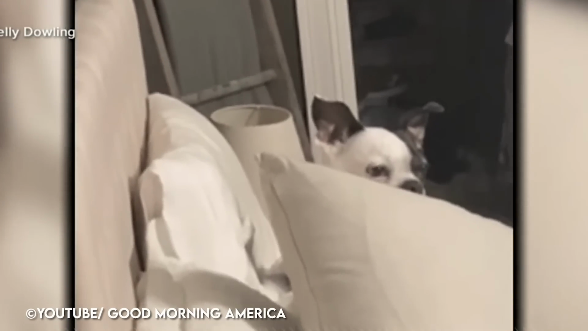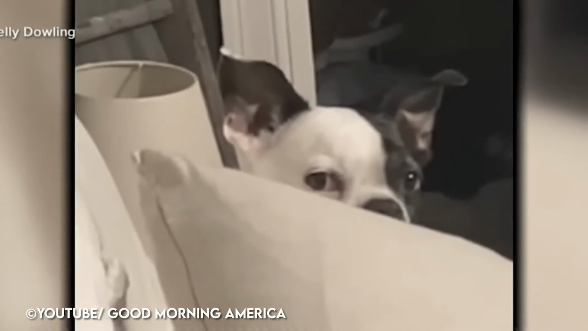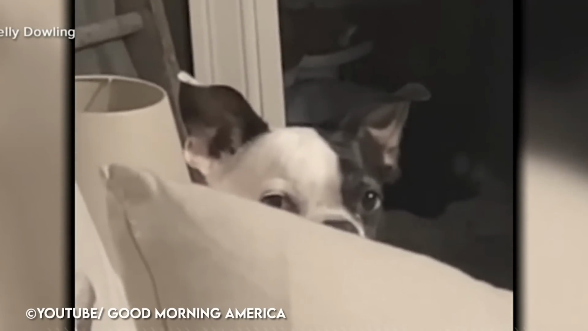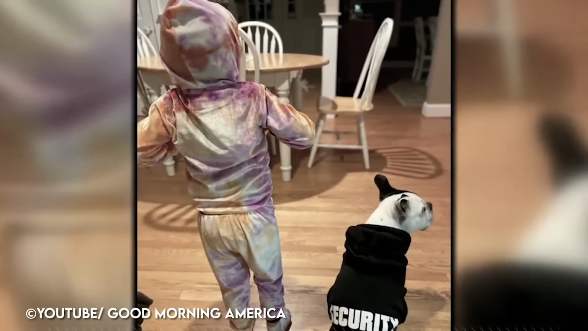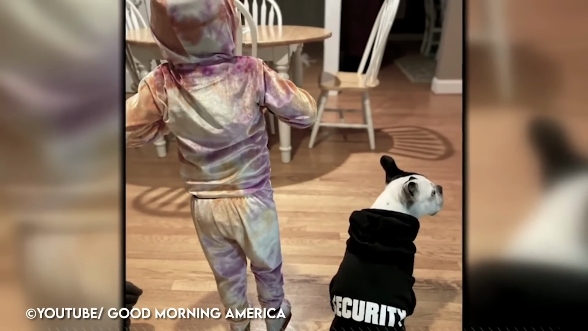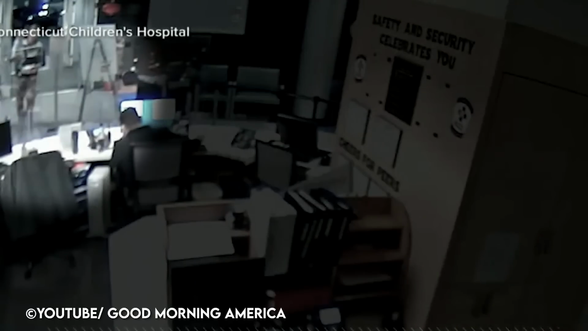"Henry, did you open your sister's door again?" It all started when Henry began acting a little strange. The baby was sleeping, but Henry wouldn't leave her be, something he normally doesn't do. Kelly and her husband explained that every time they shooed Henry out of the baby's room, once they turned their backs, he would go right back in there. Now he was starting to bark and be more persistent. He wouldn't leave her side.